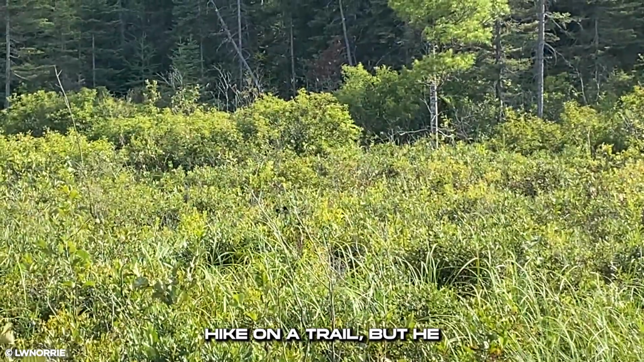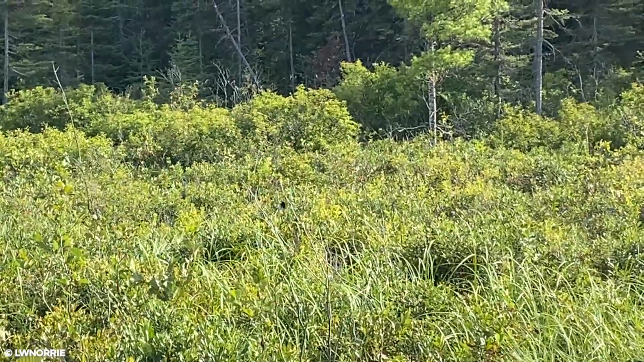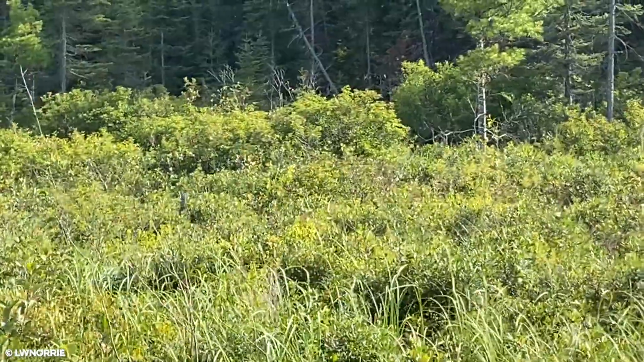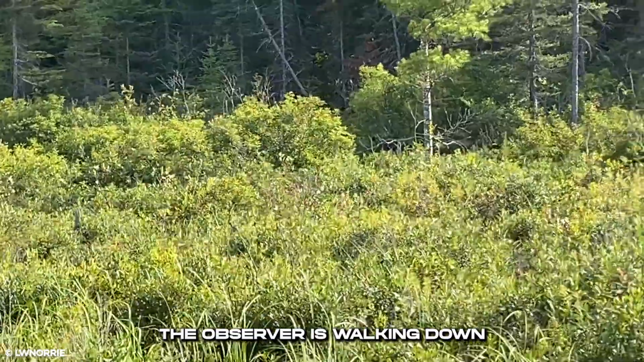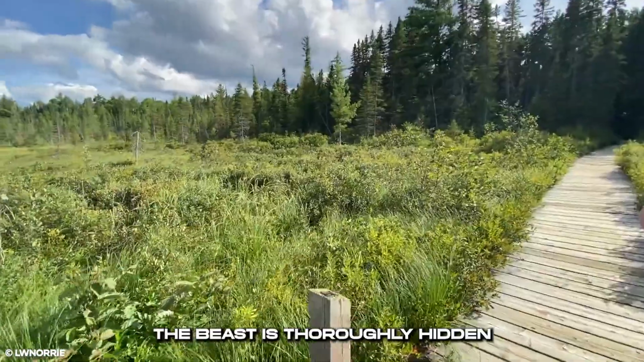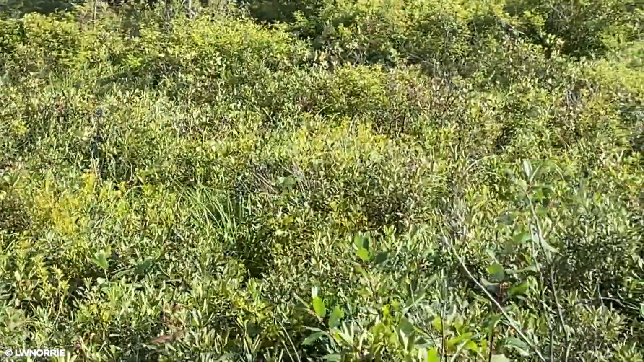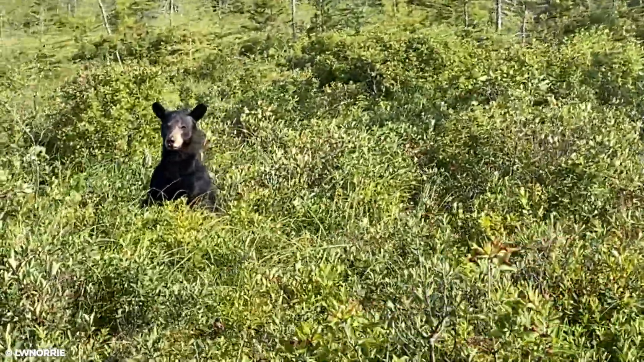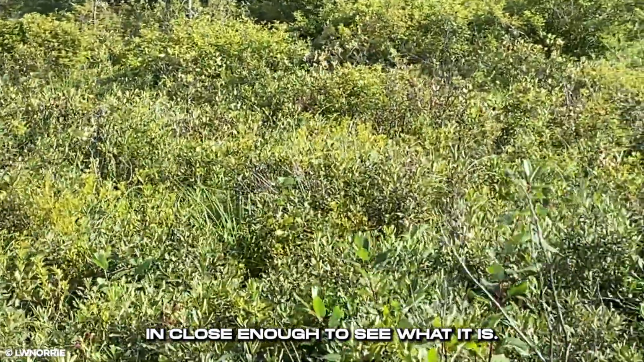He was just out for a hike on a trail, but he encountered a nightmare that would be after his life. The observer is walking down a wooden path on a trail. He notices something moving in the bush and records it. The beast is thoroughly hidden by the vegetation, but its ears show as it shakes them. He doesn't get close, but zooms in close enough to see what it is.